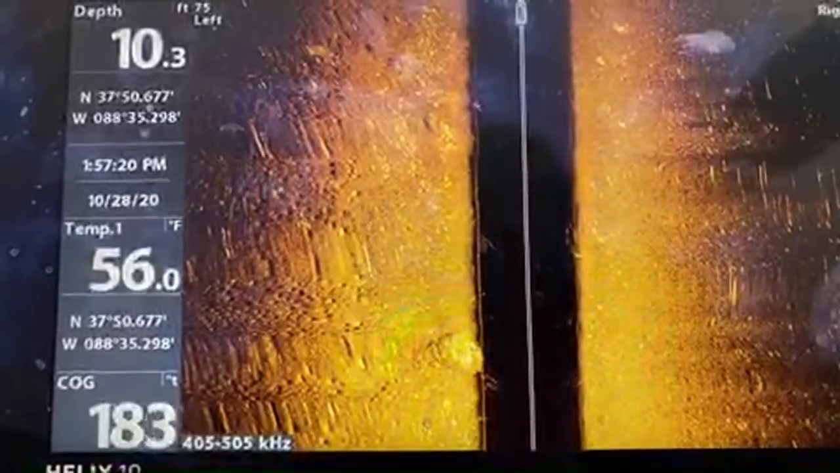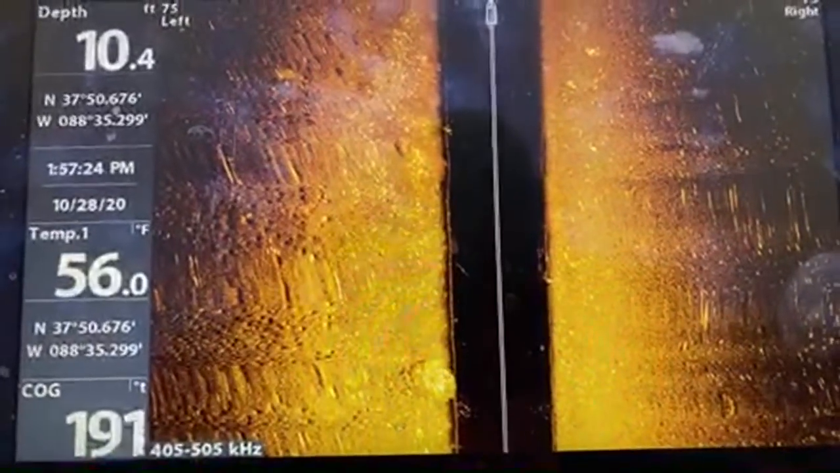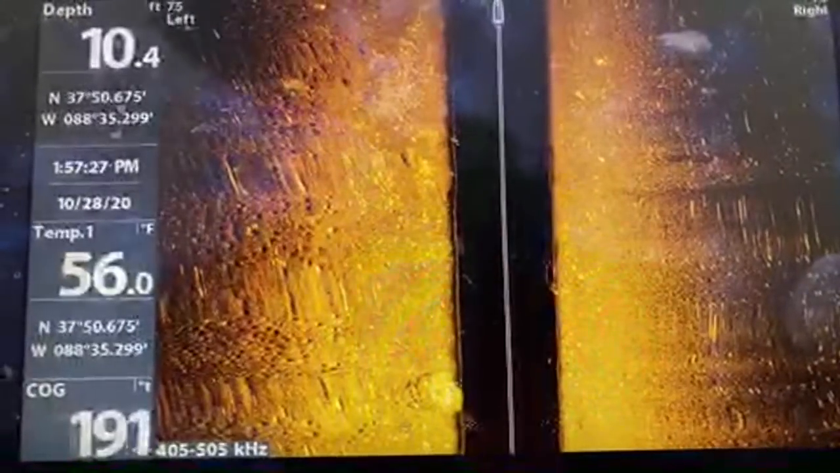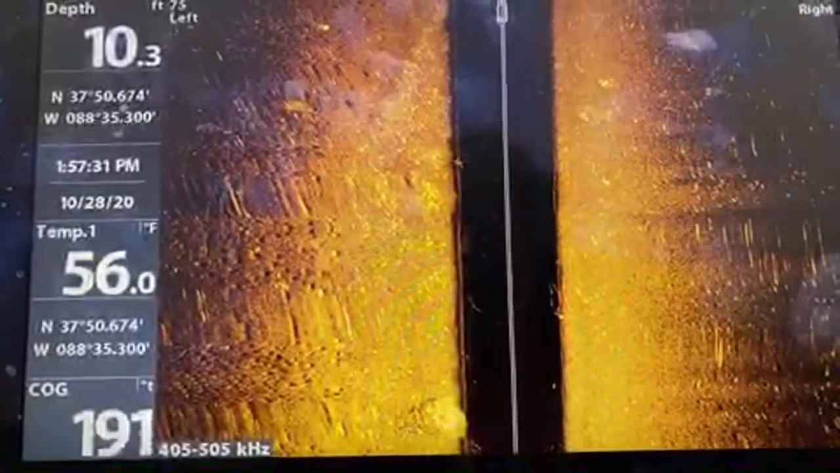So if you see this streak down here, there's another little bait fish. There's a mound of something there. What are y'all looking for today? Anything and everything. Right now we're trying to get used to this sonar, plus just scan everywhere.